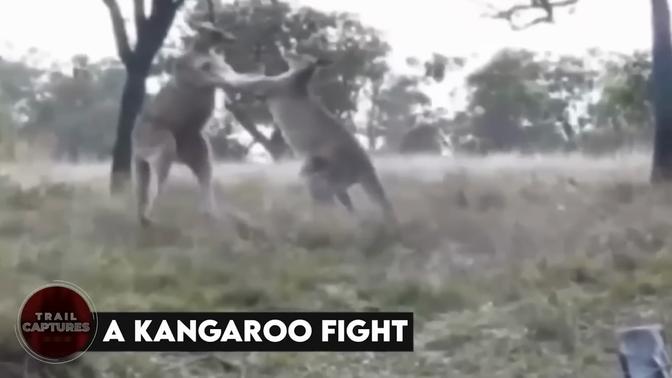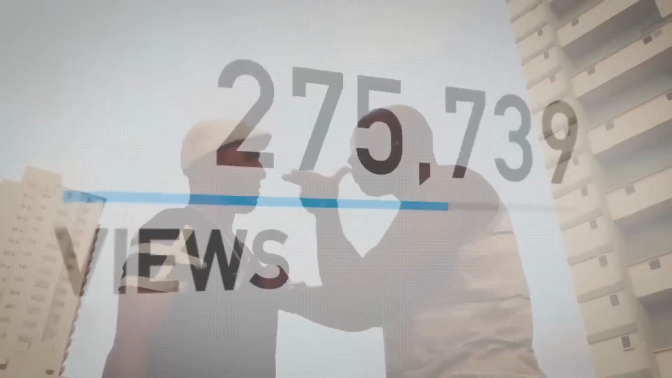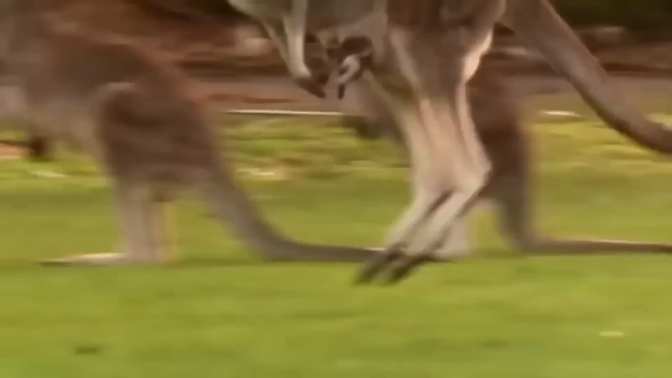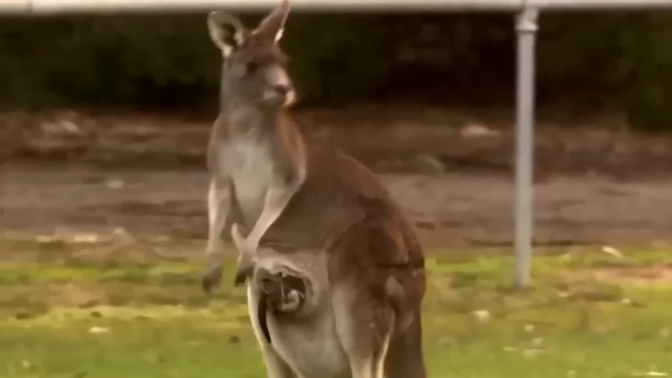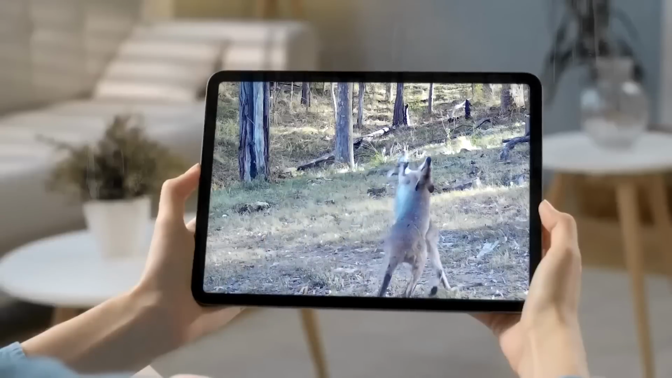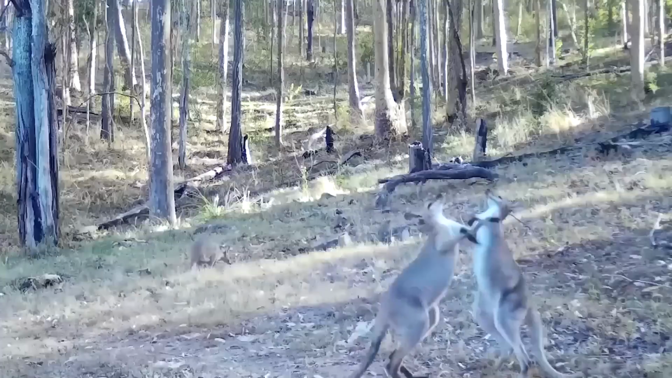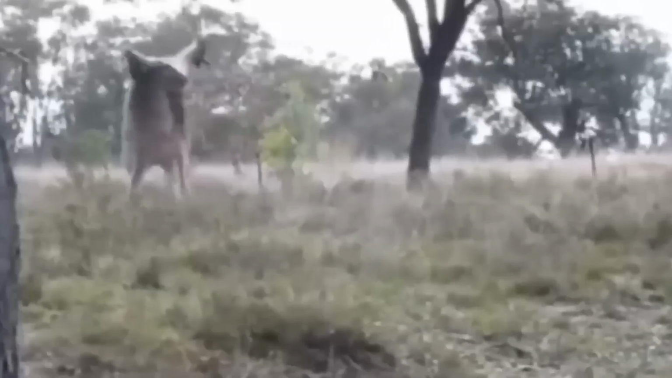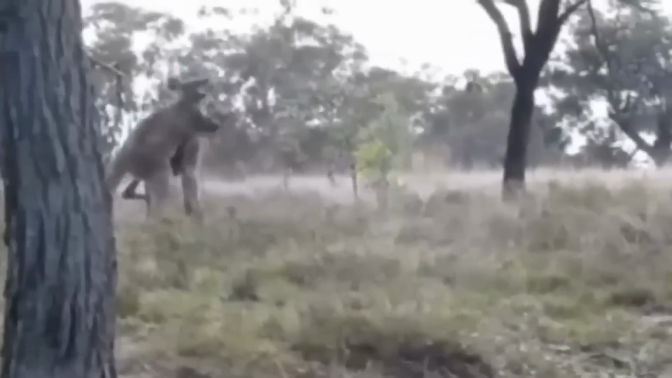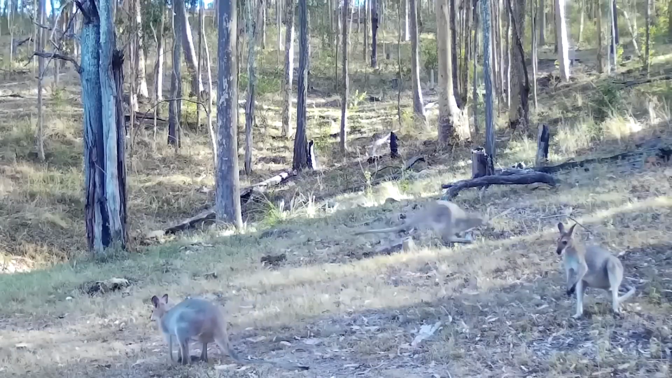A kangaroo fight. Have you ever seen videos of people fighting that go viral online? It happens quite a bit, right? But it's actually pretty rare to come across videos of kangaroos fighting. Well, I recently saw one on trail camera footage. These two kangaroos were squabbling, and it was pretty interesting to watch. The fight started when they grabbed each other by the neck and tried to knock each other over. But in the end, they both walked away peacefully. Pretty cool, huh?